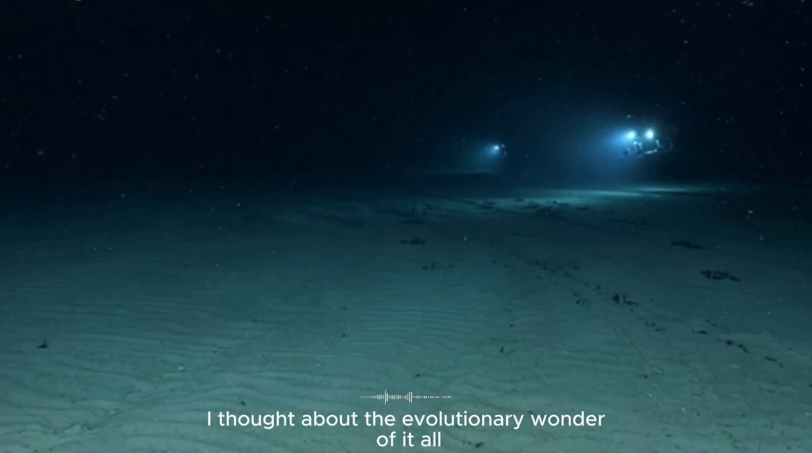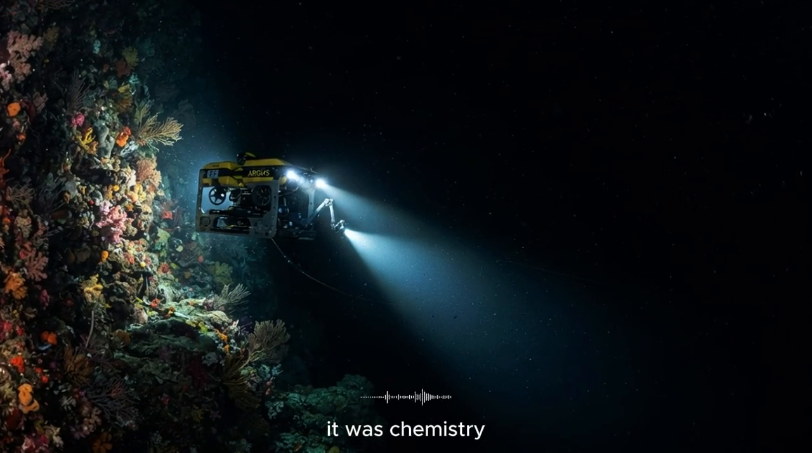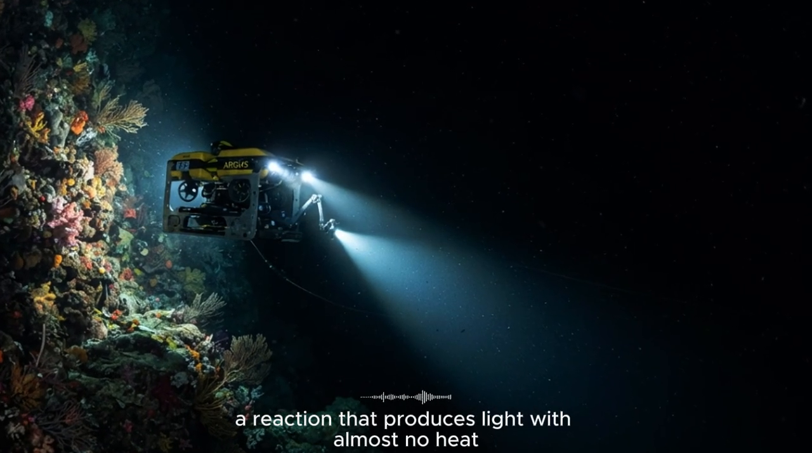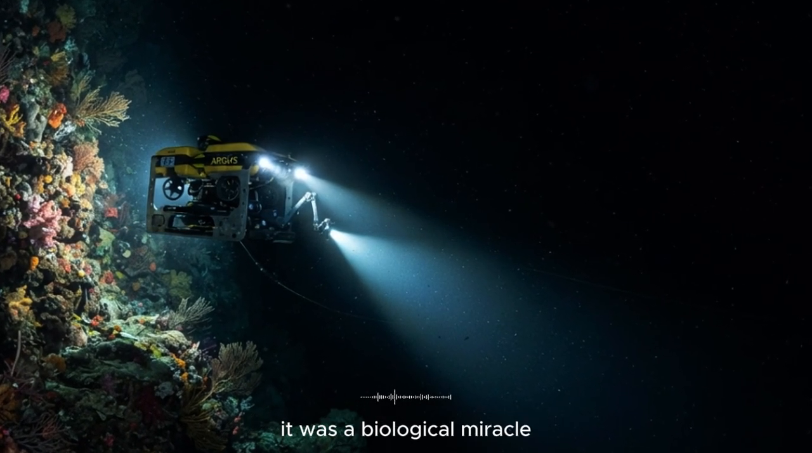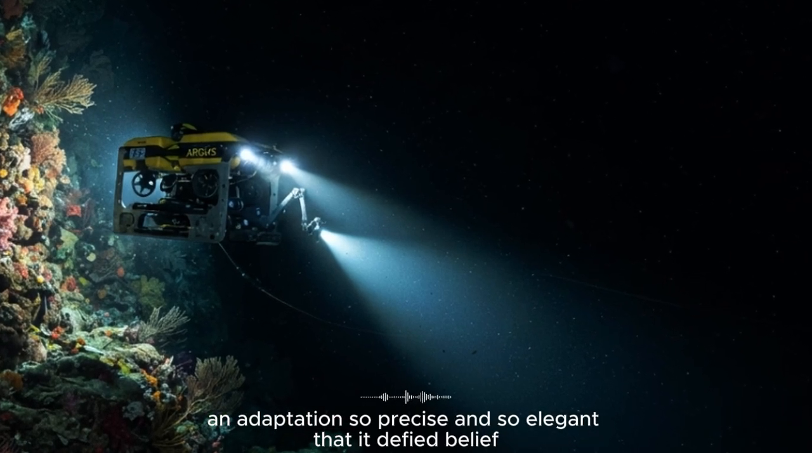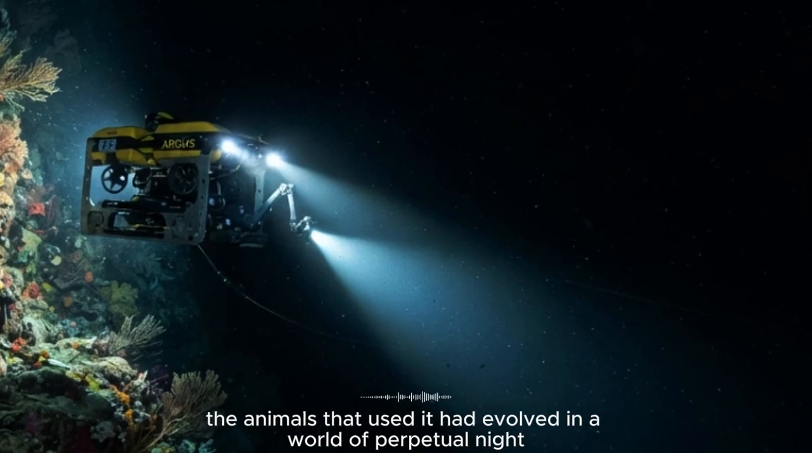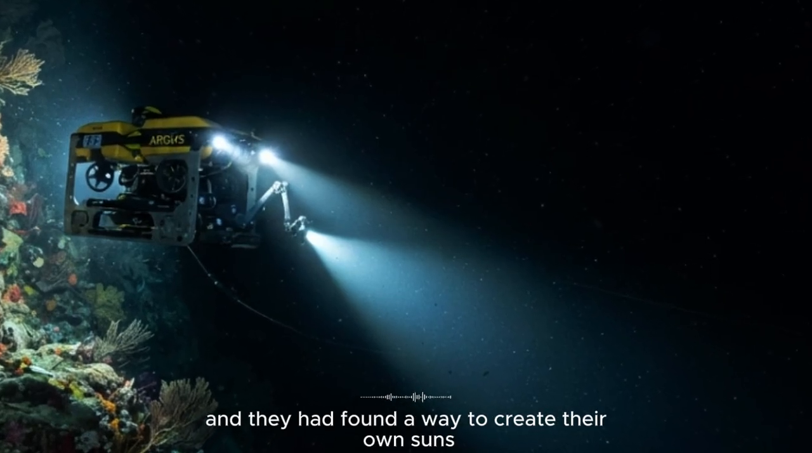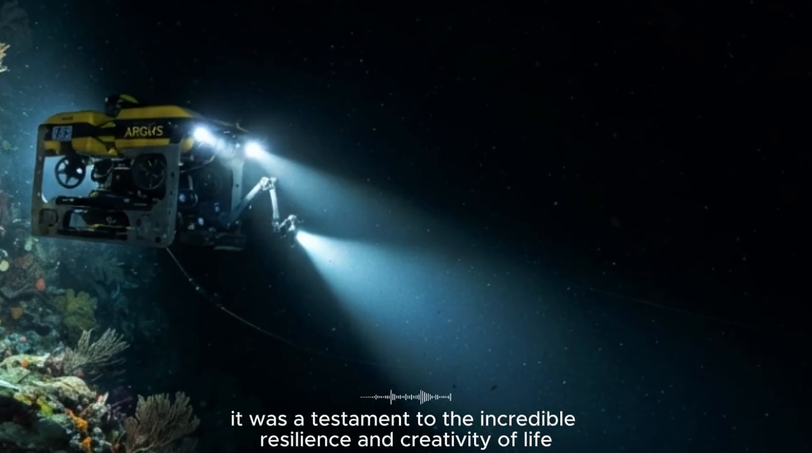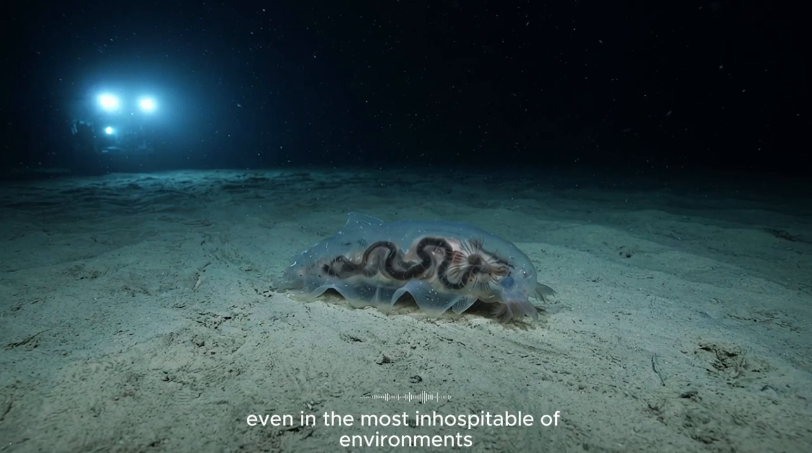I thought about the evolutionary wonder of it all. The light we were seeing was not magic, it was chemistry. It was a perfectly evolved system of luciferin and luciferase, a reaction that produces light with almost no heat. It was a biological miracle, an adaptation so precise and so elegant that it defied belief. The animals that used it had evolved in a world of perpetual night, and they had found a way to create their own suns. It was a testament to the incredible resilience and creativity of life, a reminder that life will always find a way to flourish, even in the most inhospitable of environments.